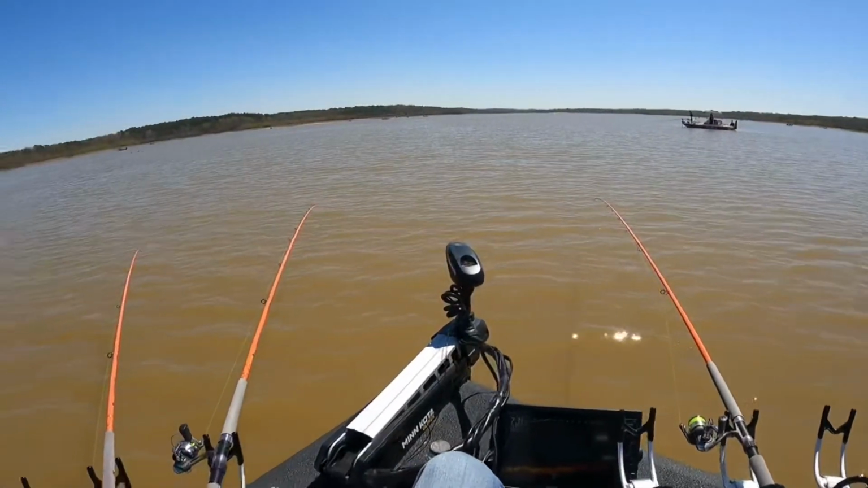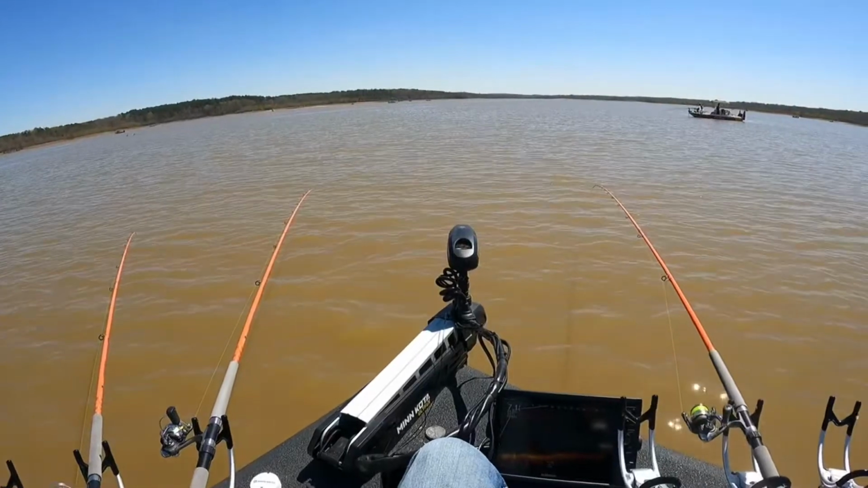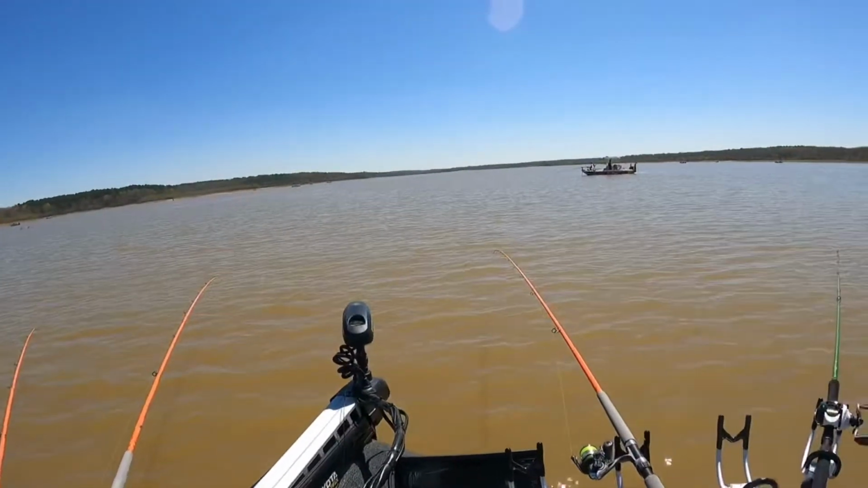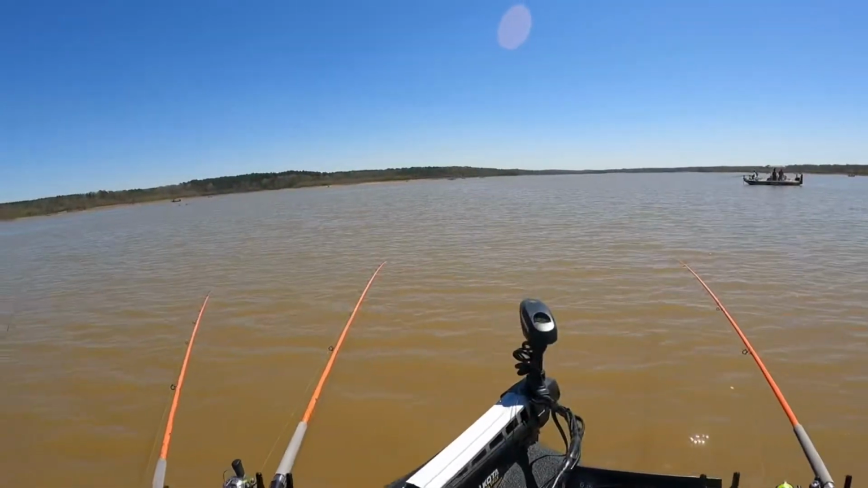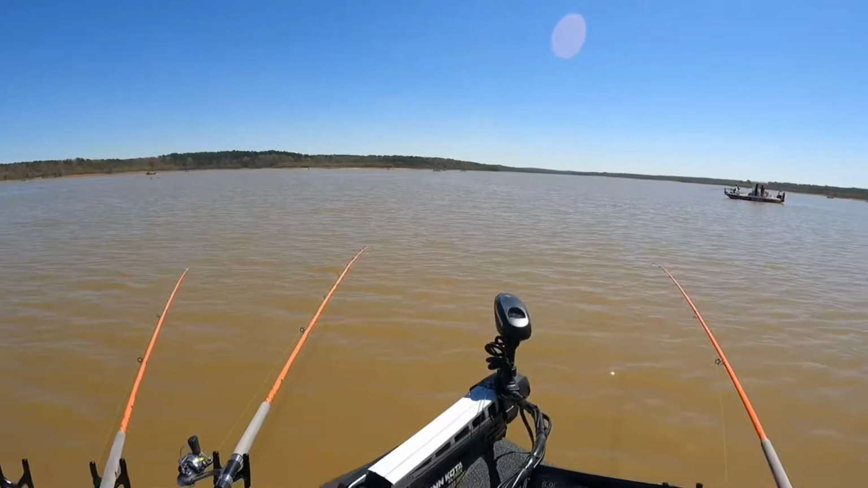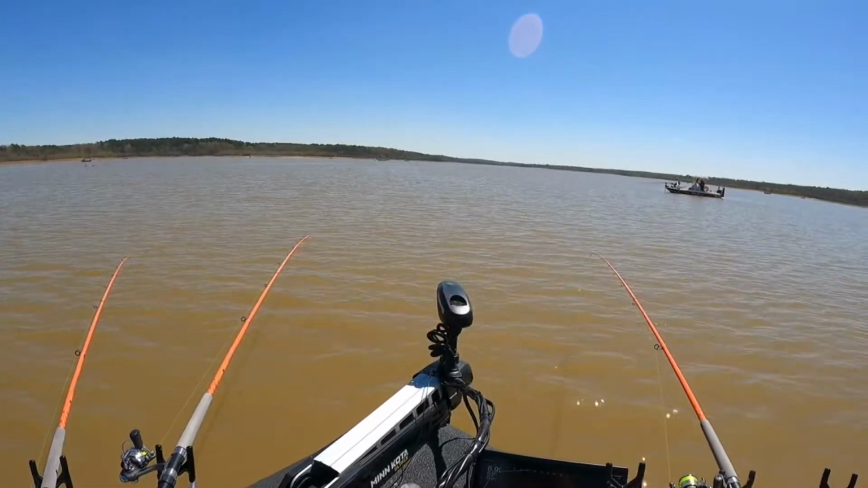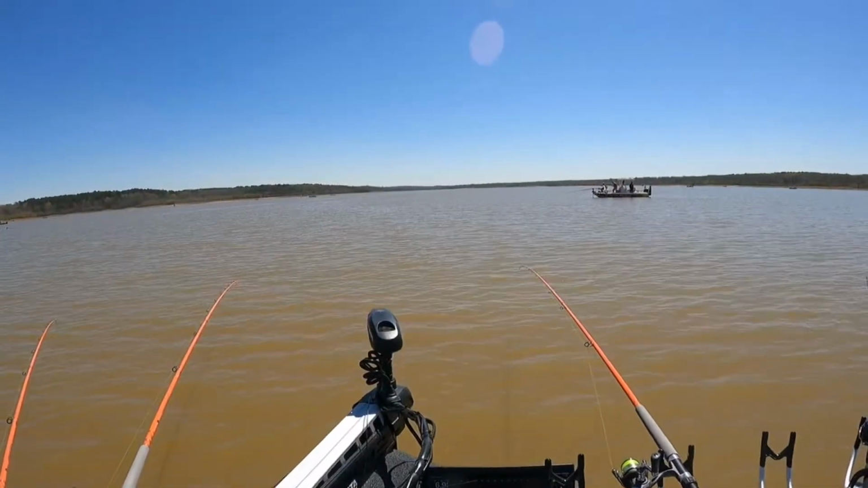We're not too far away from wrapping it up and packing up and heading out. We have had a hell of a day out here. We've caught a bunch of fish. Get some pictures when we get back to the boat ramp. I bet you we've caught over 50 today. A lot of them were short fish, but I mean they were still good fish.